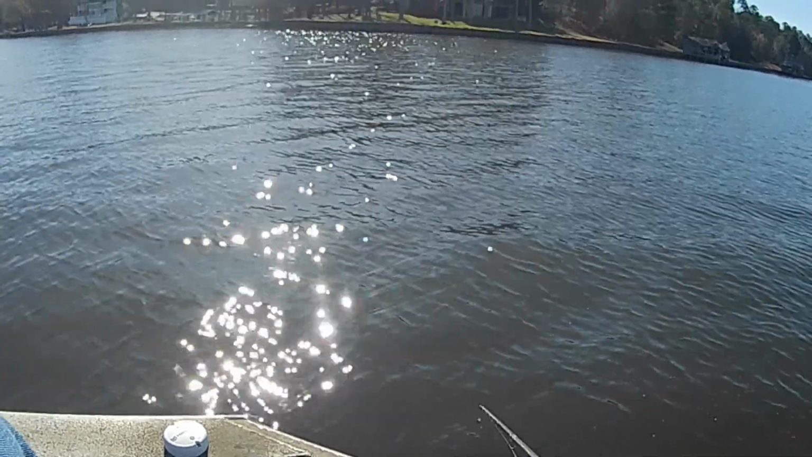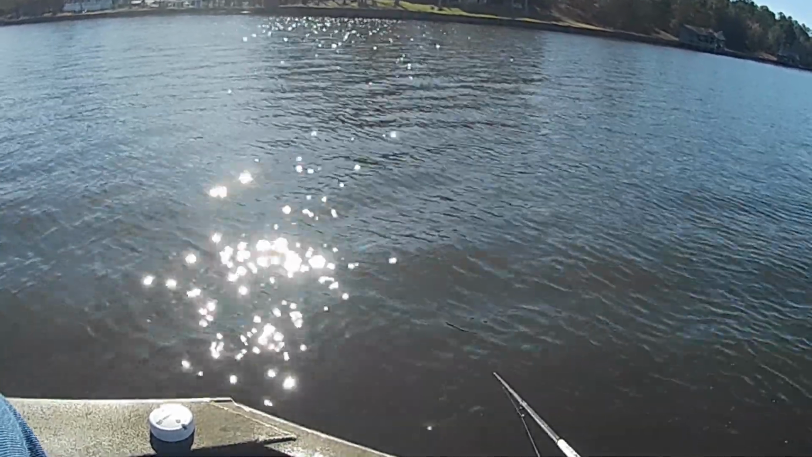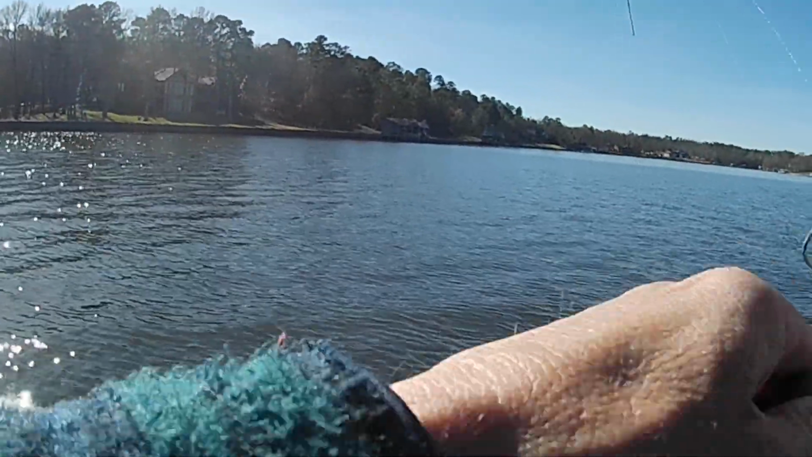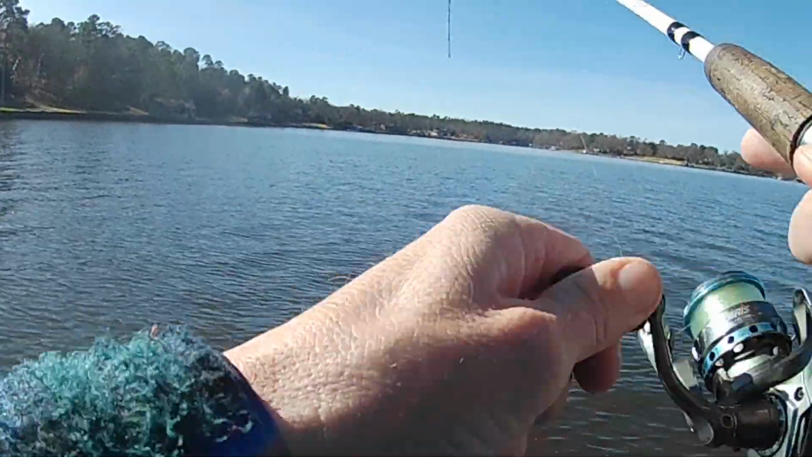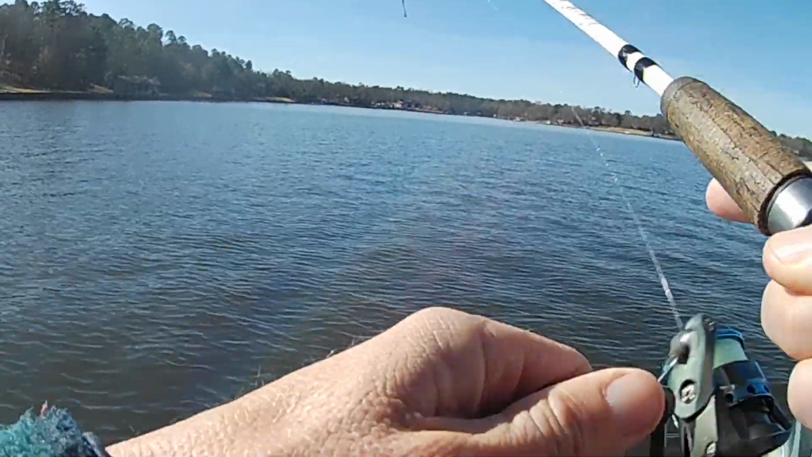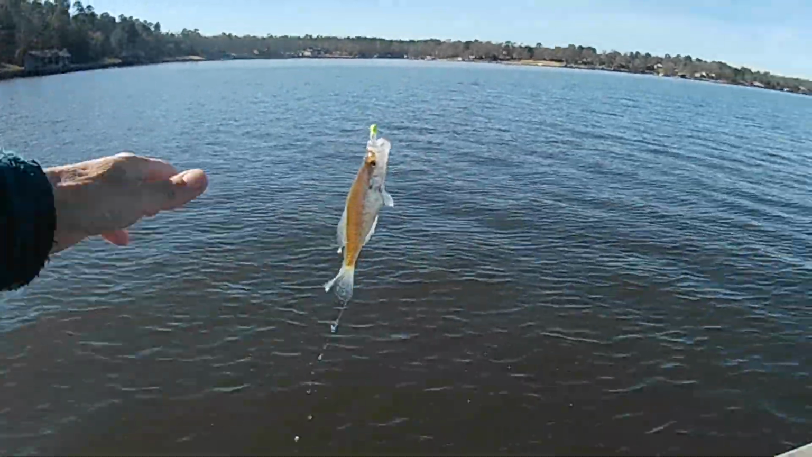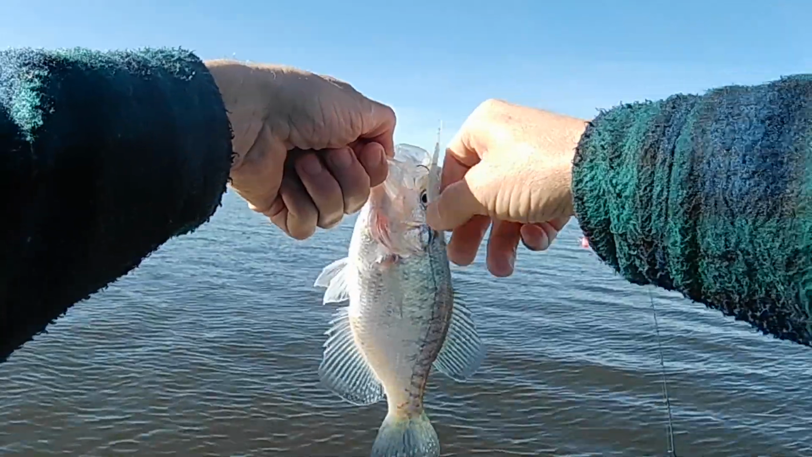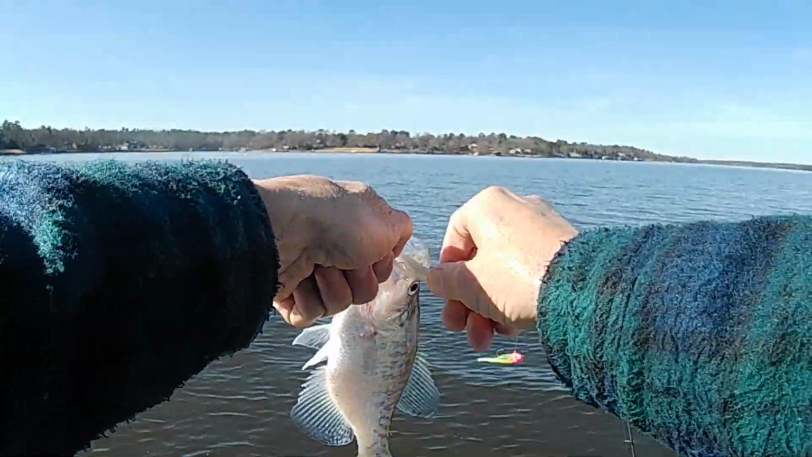Drag it pretty fast down through here. I'm getting into 28, 27. There's one right there. As soon as I got into that depth, that's what I was talking about. You know, I established what depth they were in a matter of 5 minutes out here. Not a big one, but we'll take him.